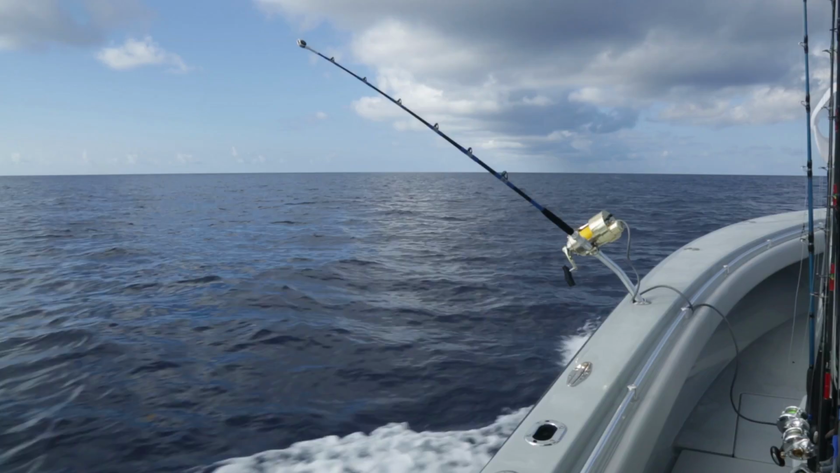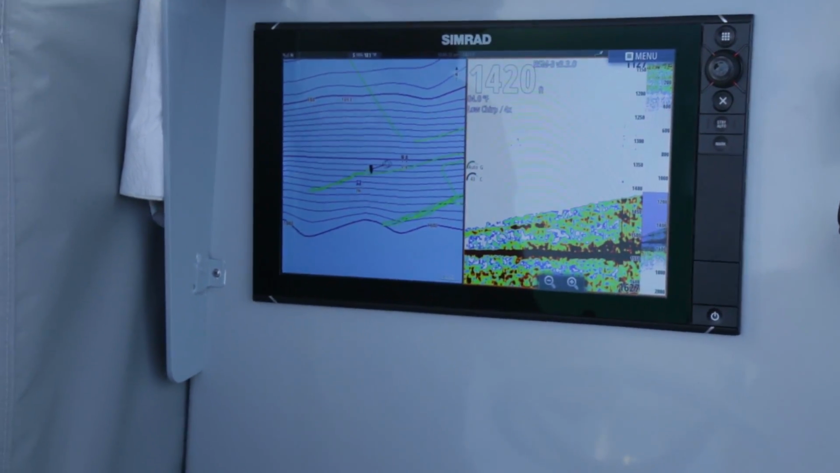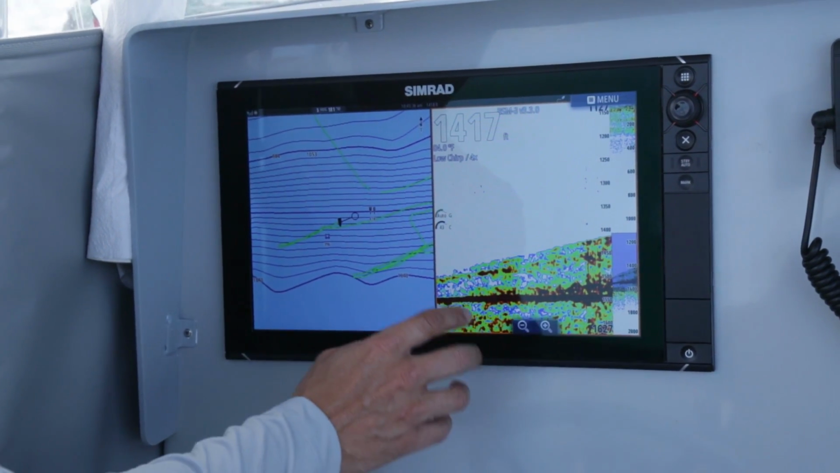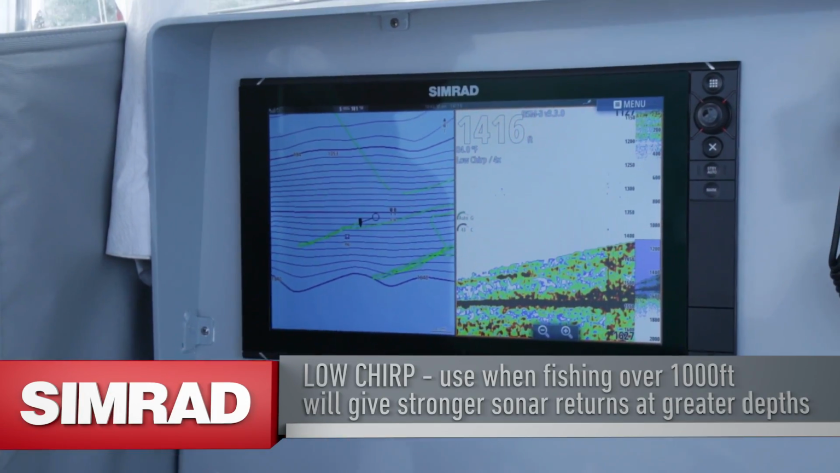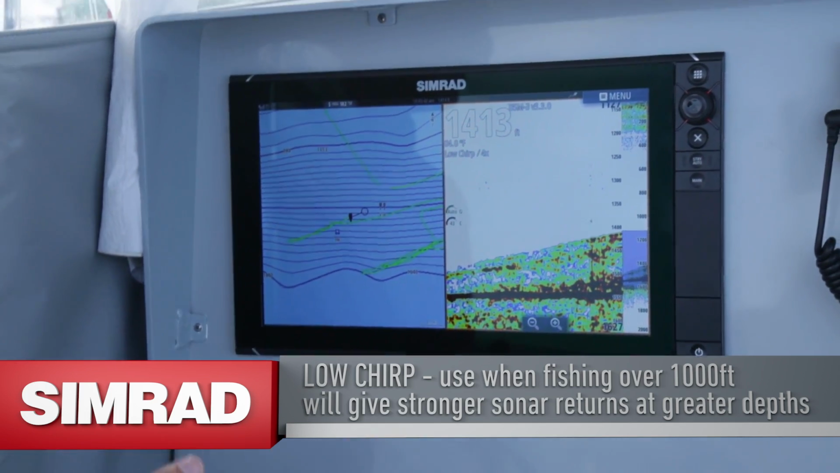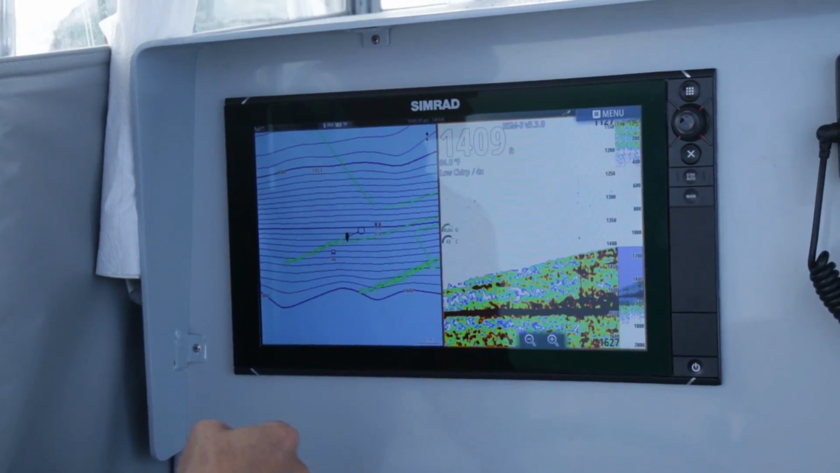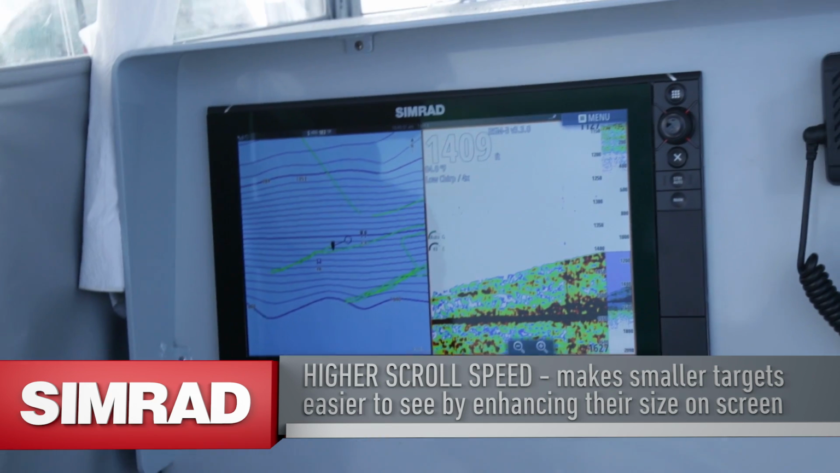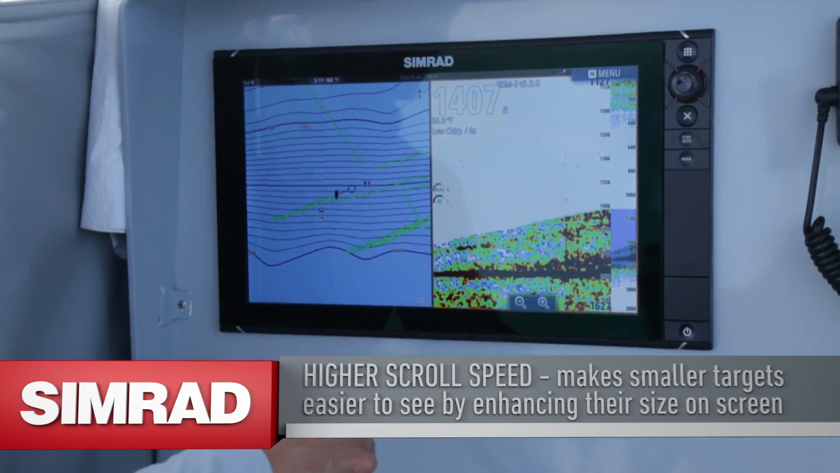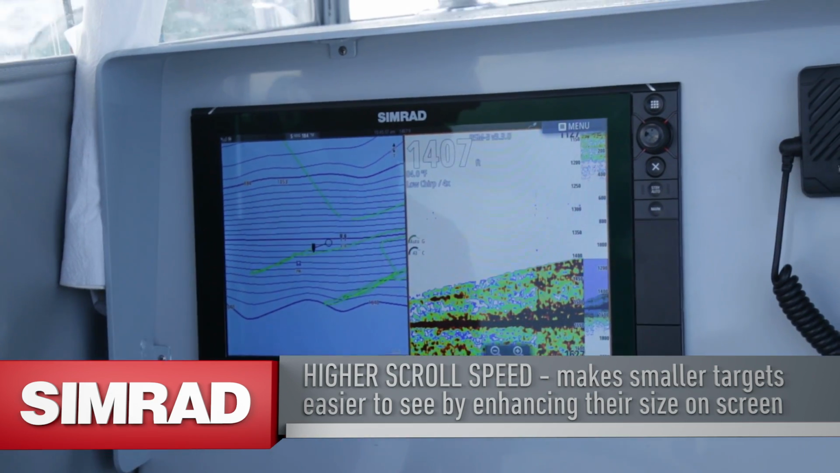I want to show you how I like to set up the BSM CHIRP Sounder to get the most out of it for this application. And what I do is I use low chirp anytime I'm fishing over 1,000 feet. High chirp will work, it just won't give as strong a return. With low chirp now, I use a faster scroll speed when I get into 1,000 feet of water. So anytime I'm in, say, 1,500 feet of water, I'd use about a 4 times scroll speed enhancement.